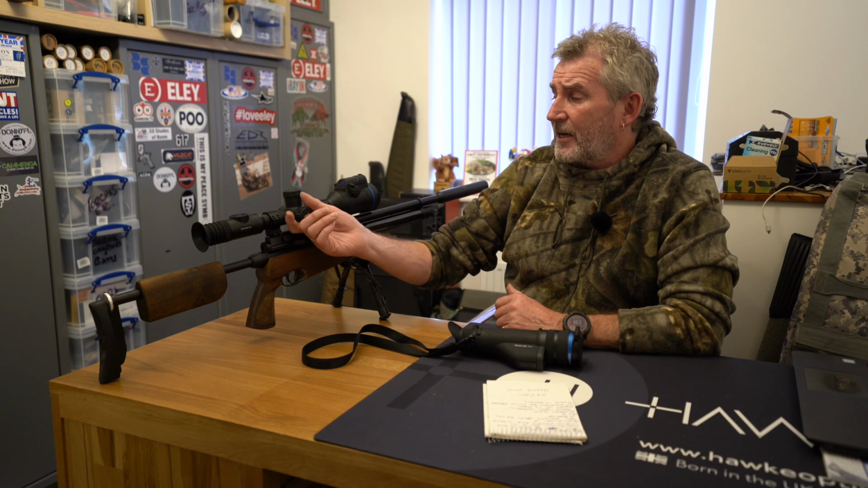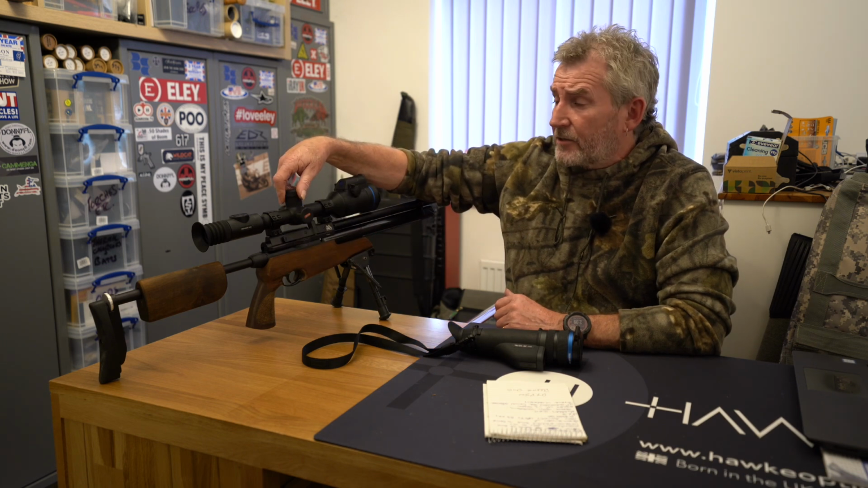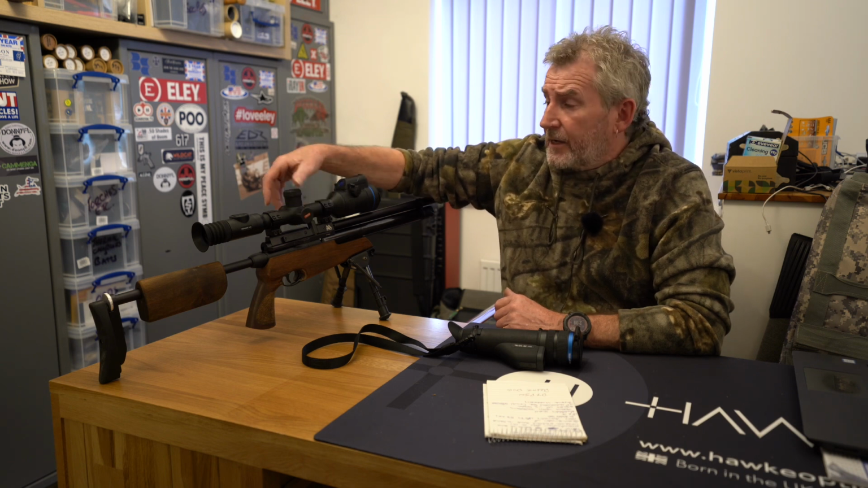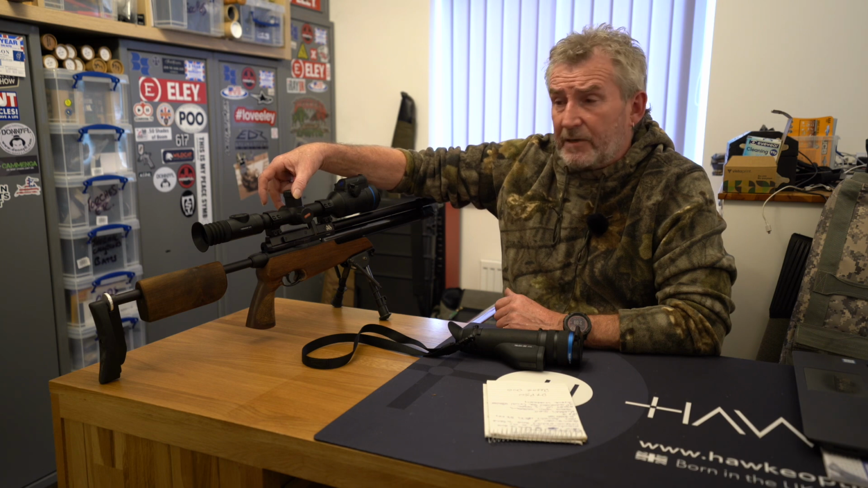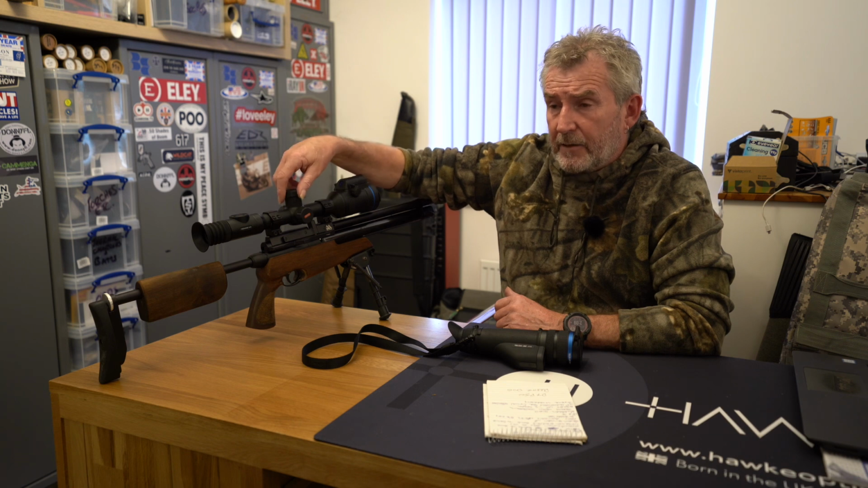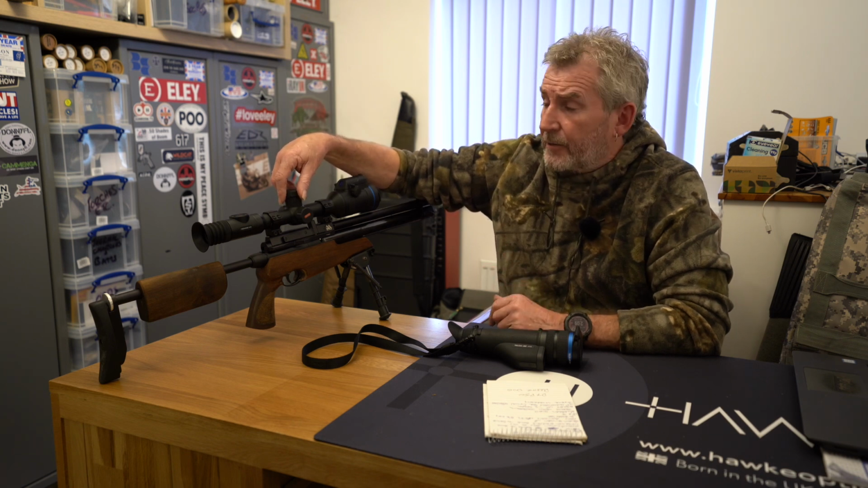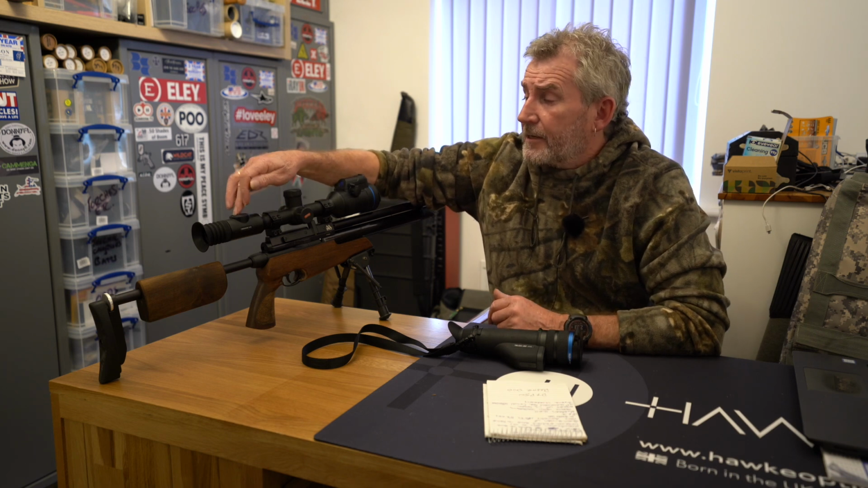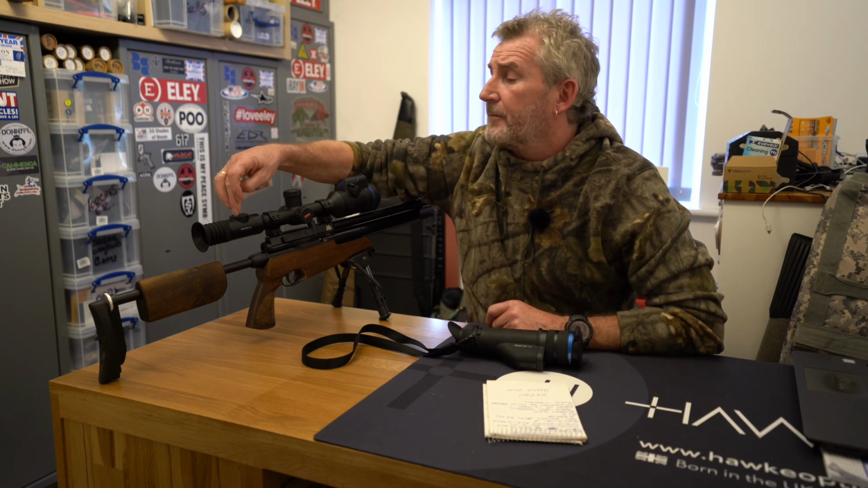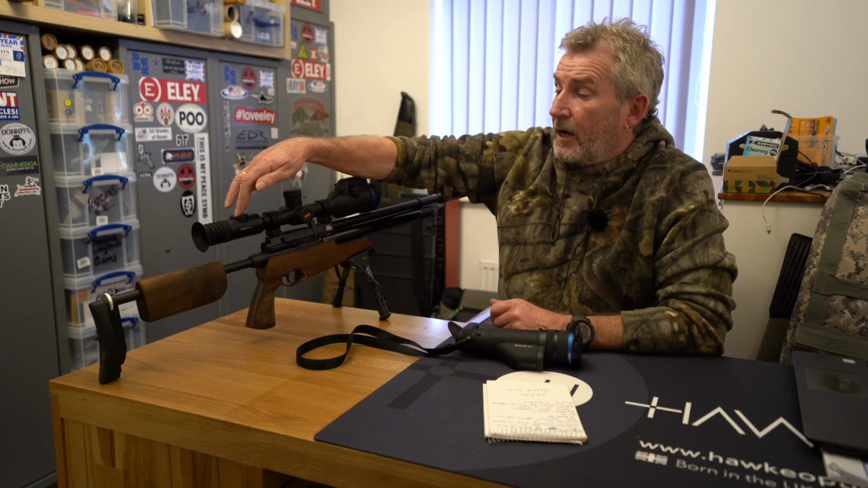It's a standard sort of thing. There's an internal battery and an external battery, which all fits in the top. It's chargeable by USB. Menu is accessed by the side, single press the side button, and then there's a dial where you can turn to access different sub menus and different applications in the menu. Record, zoom, and a swap between thermal and day scope, which is a single press of the button.